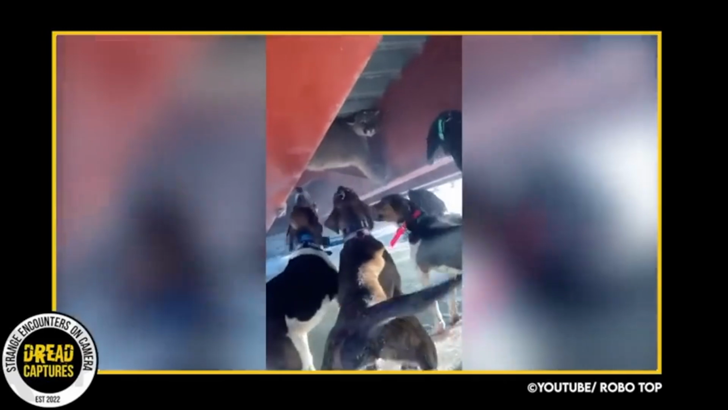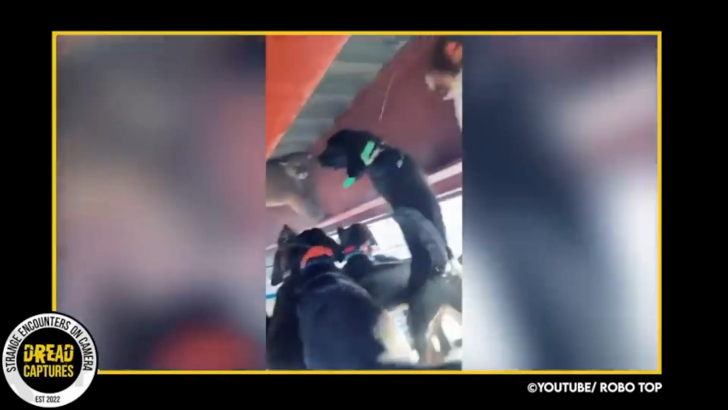This next clip shows my beloved mountain lion in a pretty tough predicament. As you can see, a pack of hunting dogs has her pinned under what looks like to be a bridge of some sort. You can see the water in the background. The dogs can't get to her, so all they can do is bark.